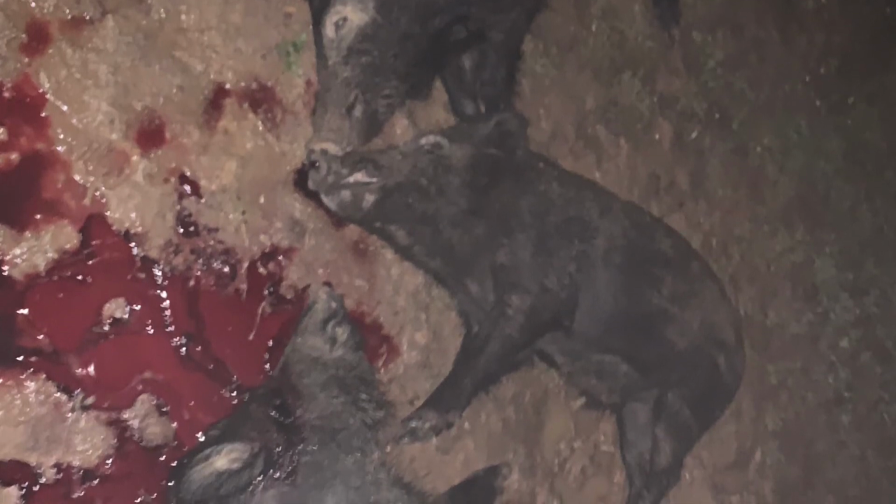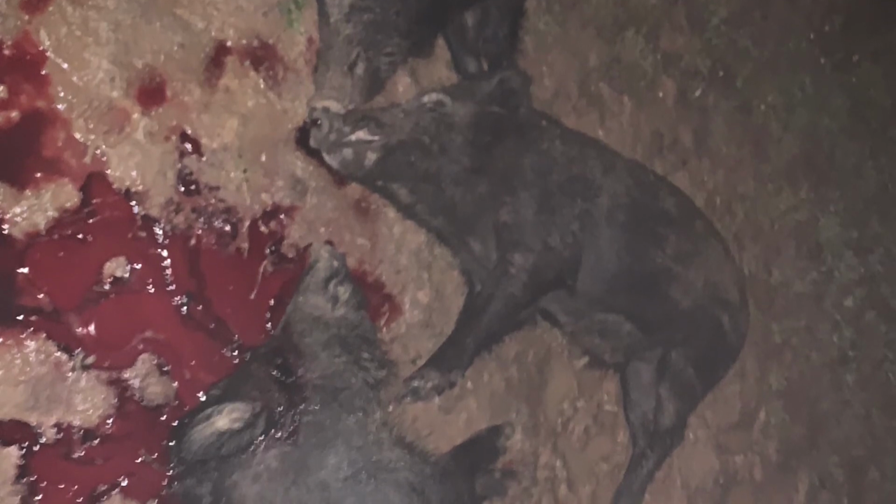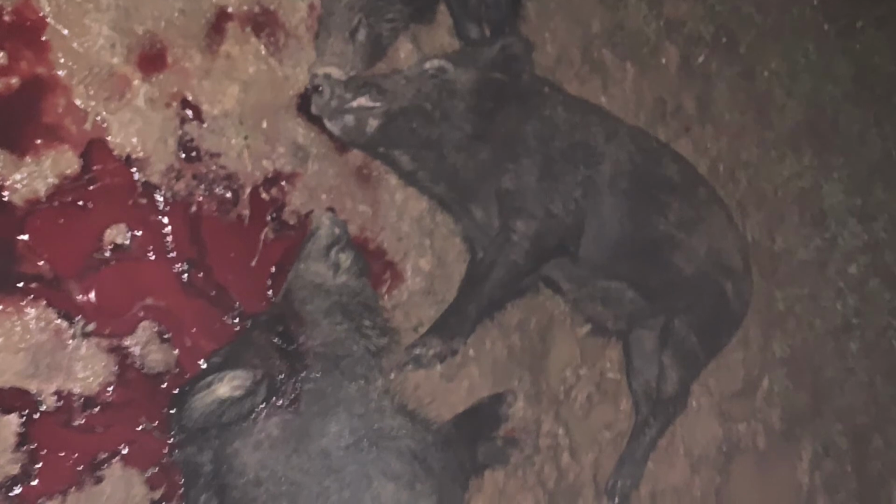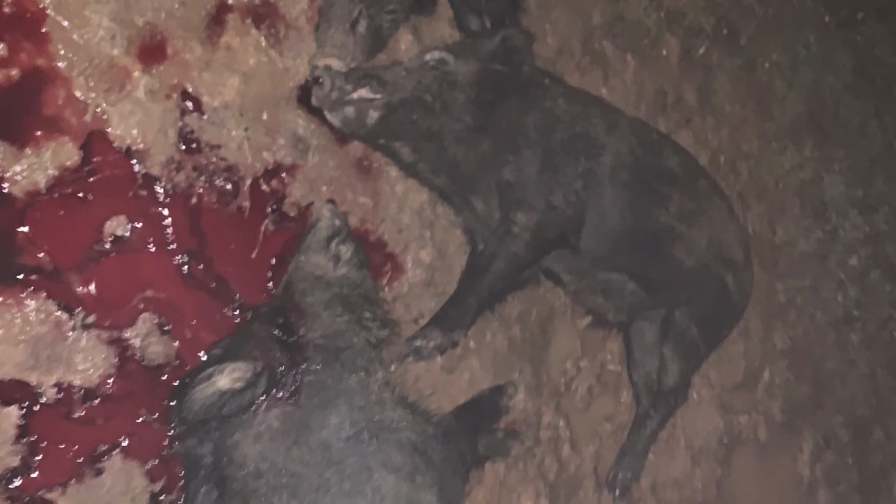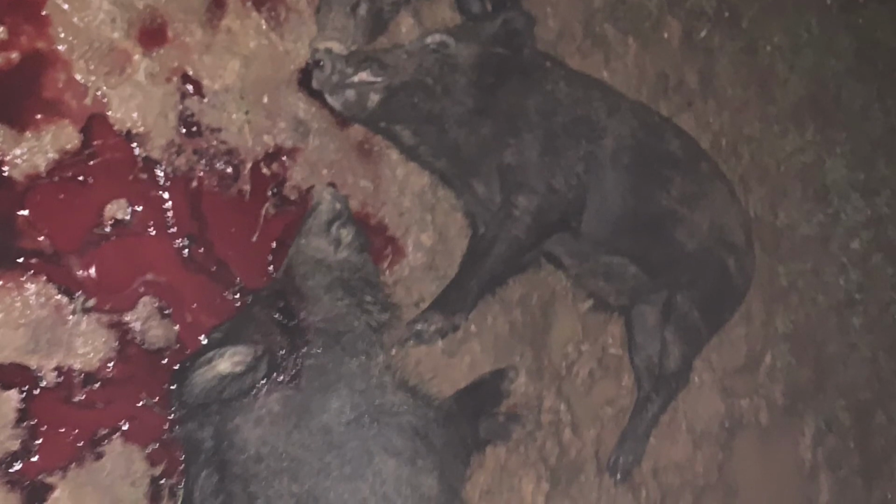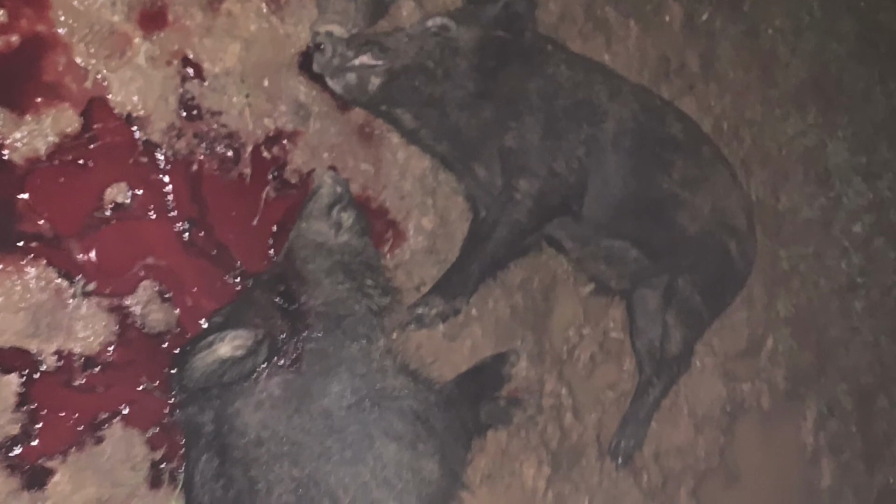This was just kind of an everyday hunt, I guess you want to call it. What I deal with, I don't hunt big open fields. I hunt a lot of feeders like this, so it's not like you have a lot of opportunities for follow-up shots. You've got to make a precision shot, and then you have to make a great follow-up shot. Aim for that central nervous system, center mass. You want to hit that spine, anchor that pig, if you want to recover them.